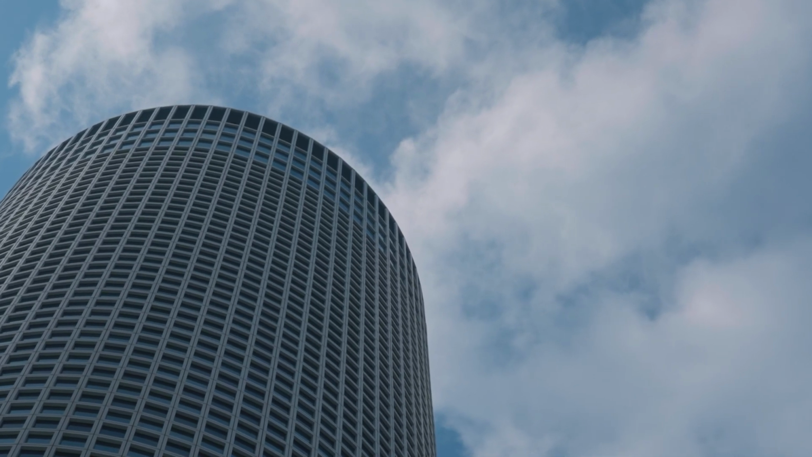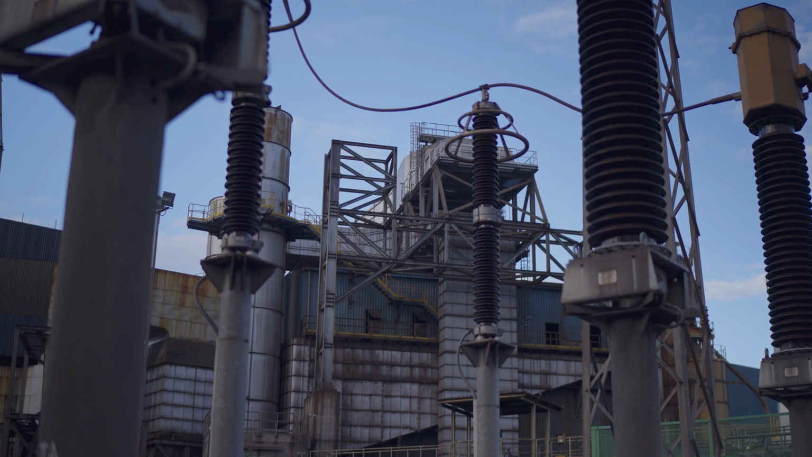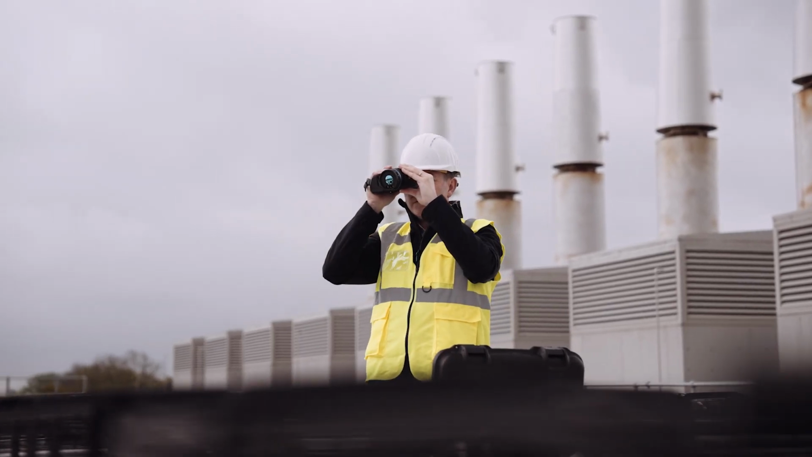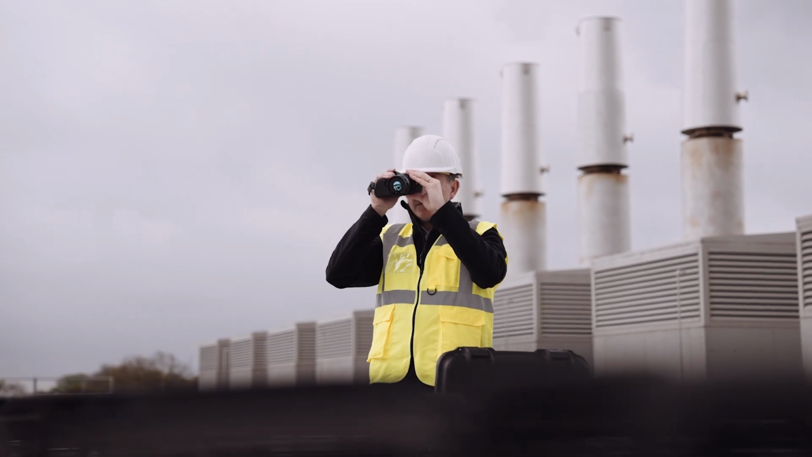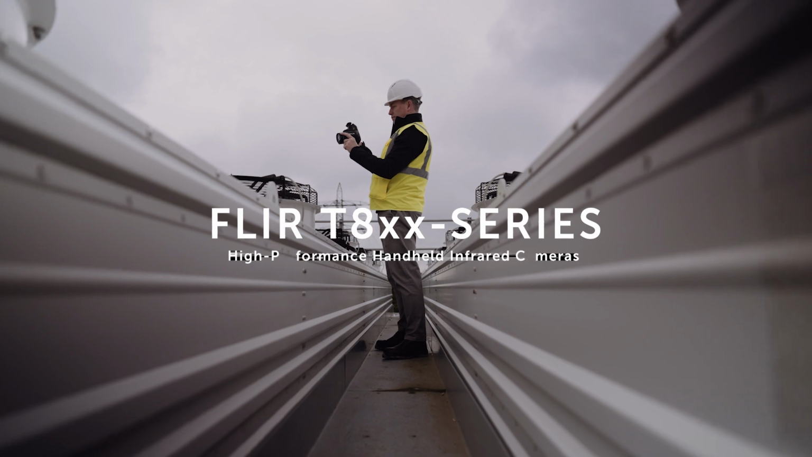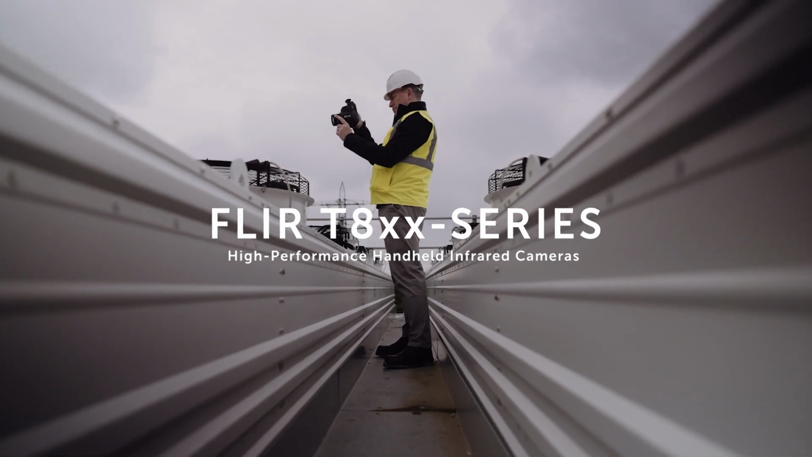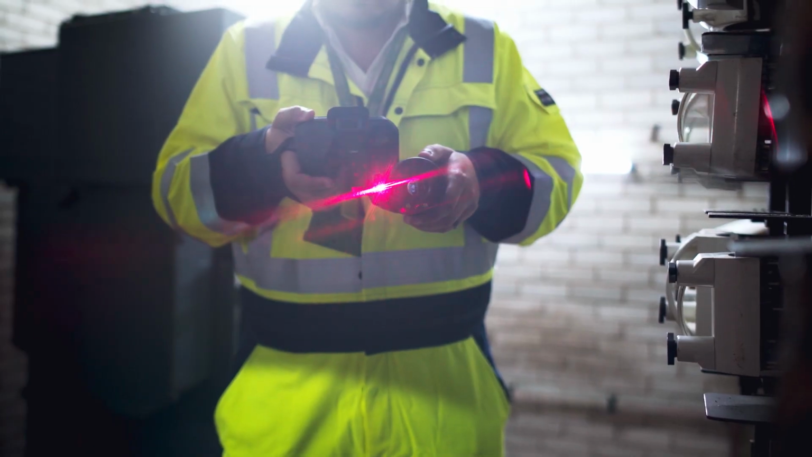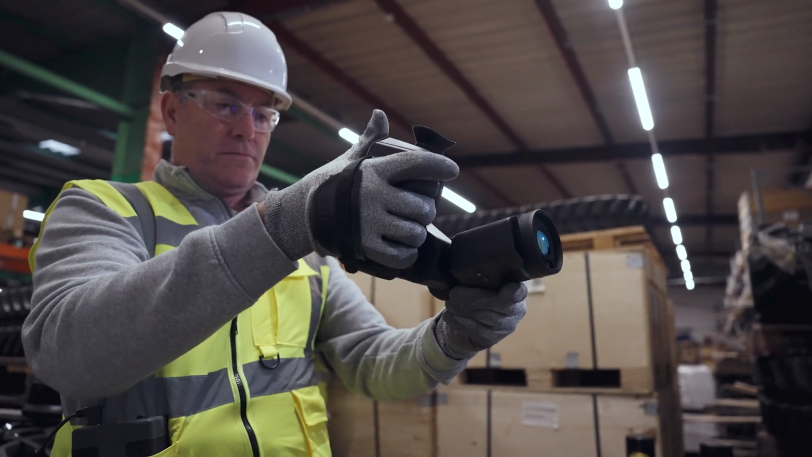Outdoor building thermography and high-voltage electrical equipment are two applications which require an experienced thermographer with a professional thermal imaging camera. Meeting these types of thermal inspection challenges requires the FLIR T800 series of camera with integrated viewfinder, high thermal resolution, laser-assisted autofocus and an articulated lens.